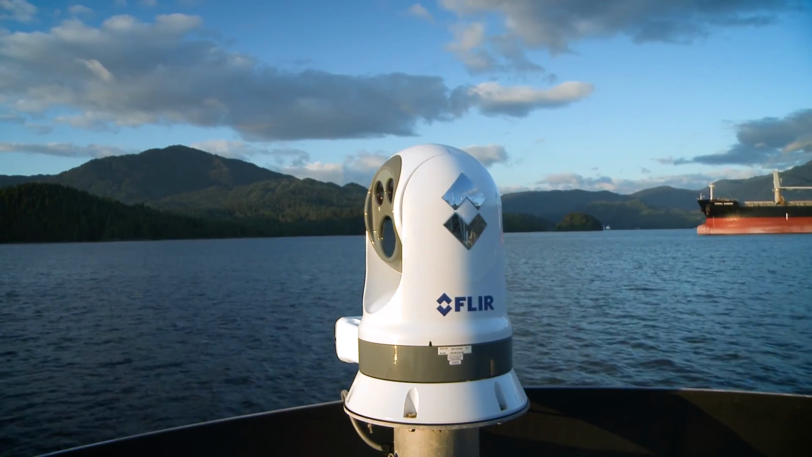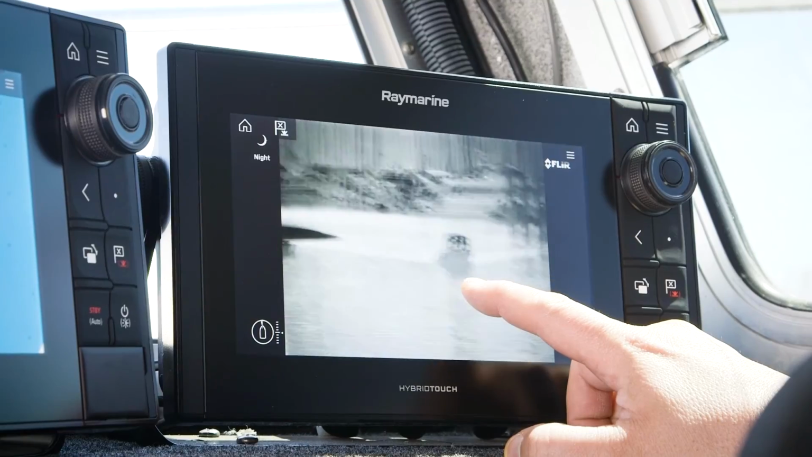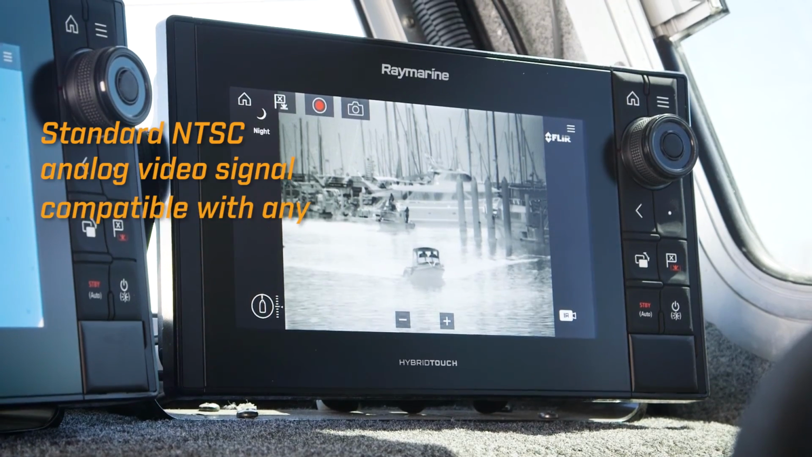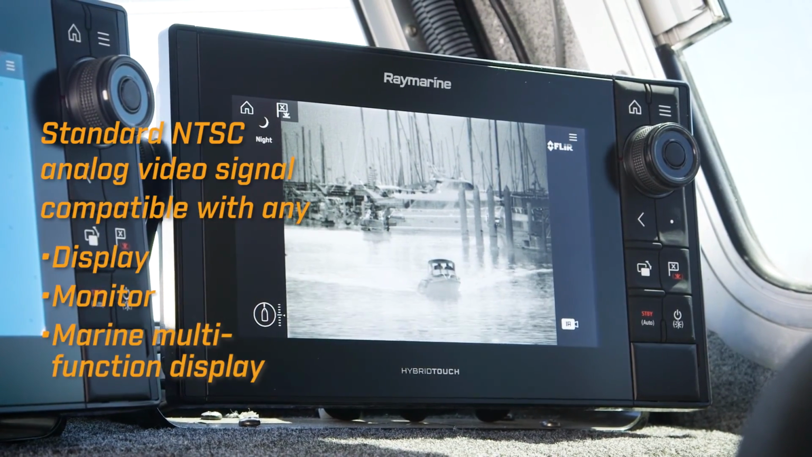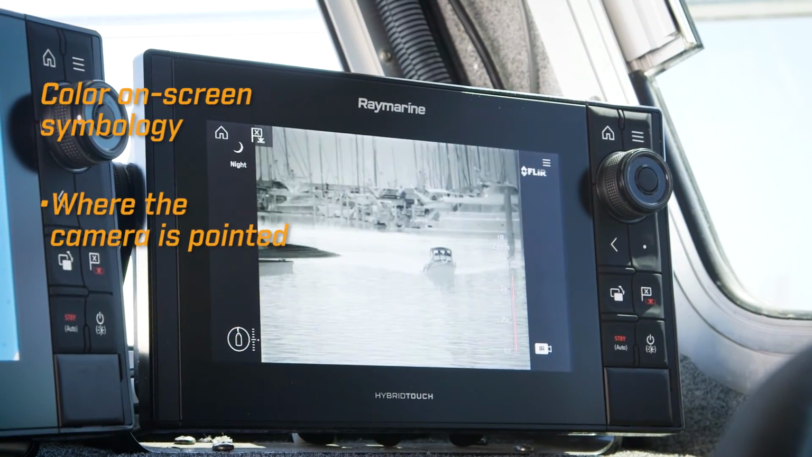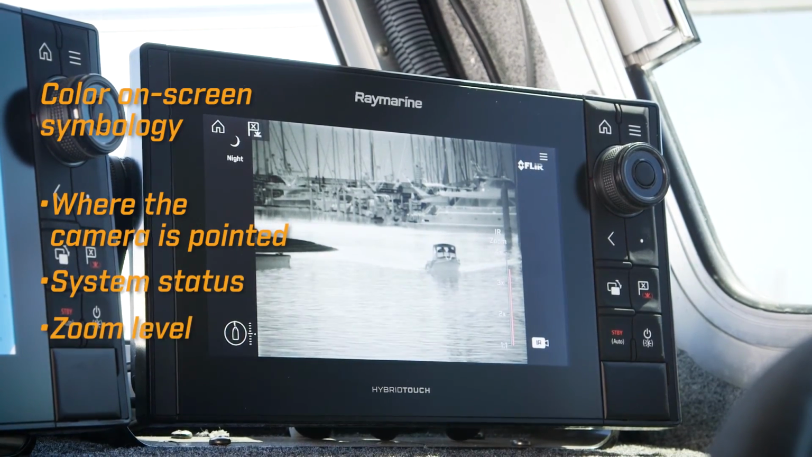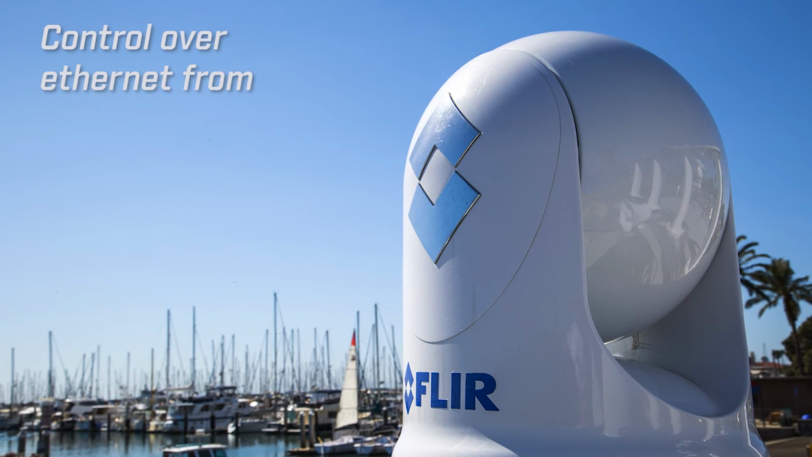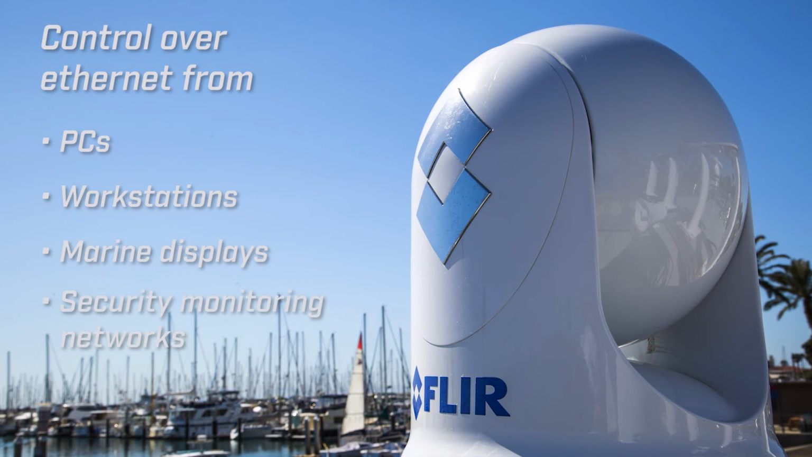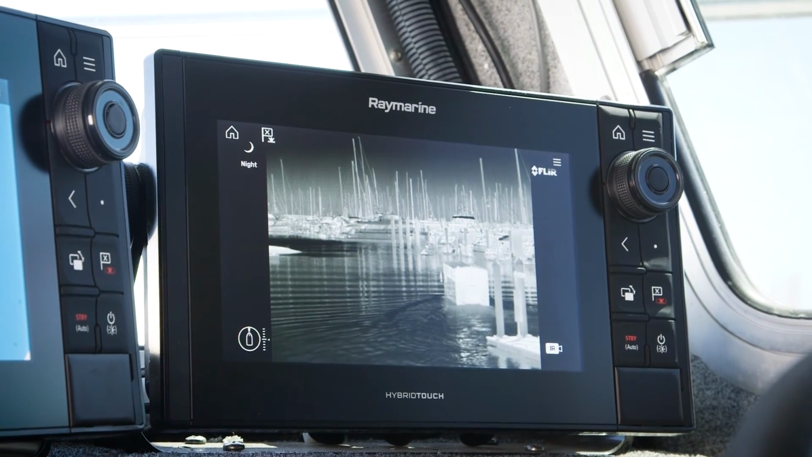The basic M400 camera system consists of a camera, a joystick, and a monitor. The camera outputs a standard NTSC analog video signal that's compatible with just about any display, monitor, or marine multifunction display you might have. The video output includes color on-screen symbology that shows you where the camera is pointed, along with system status and zoom level. M400 also has a built-in web server that outputs video over IP. Users can see and can control the M400 over Ethernet from PCs, workstations, marine displays, and security monitoring networks. The M400 also has a broadcast quality HD SDI video output, which provides unrivaled image quality on compatible displays.